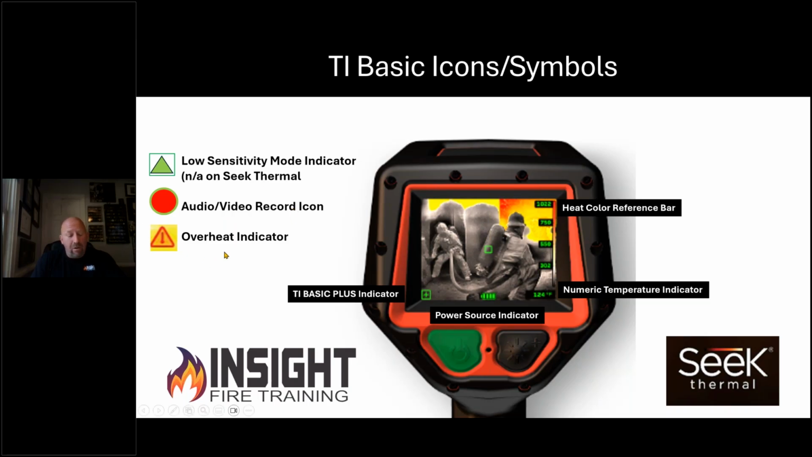Some other icons that are not here that you need to be aware of: any other camera on the market besides Seek, if it sees a lot of heat, the camera will pause and a green triangle will show up in the upper left-hand corner. Some of them are faster, some of them are slower, but you will see a green triangle with a green box in the upper left-hand corner indicating low sensitivity mode. That is not on a Seek thermal because it happens automatically. You need to understand that any other camera that has a green triangle, it's trying to warn you that that camera is viewing a large percentage of heat.